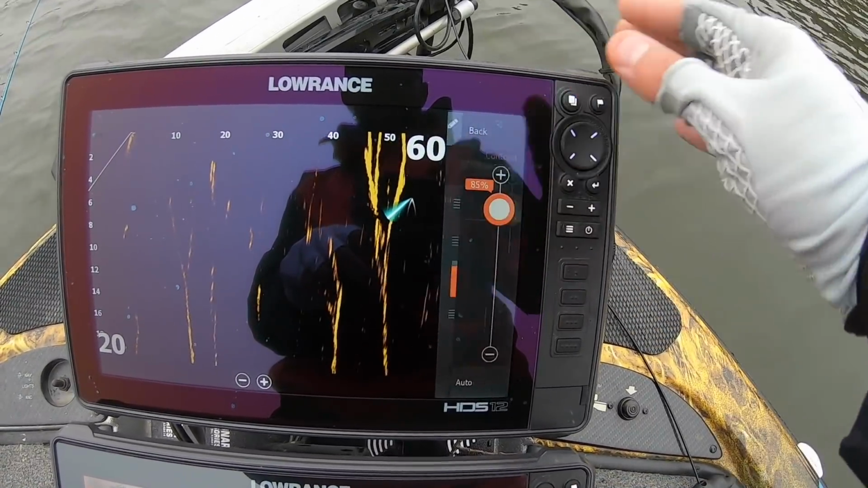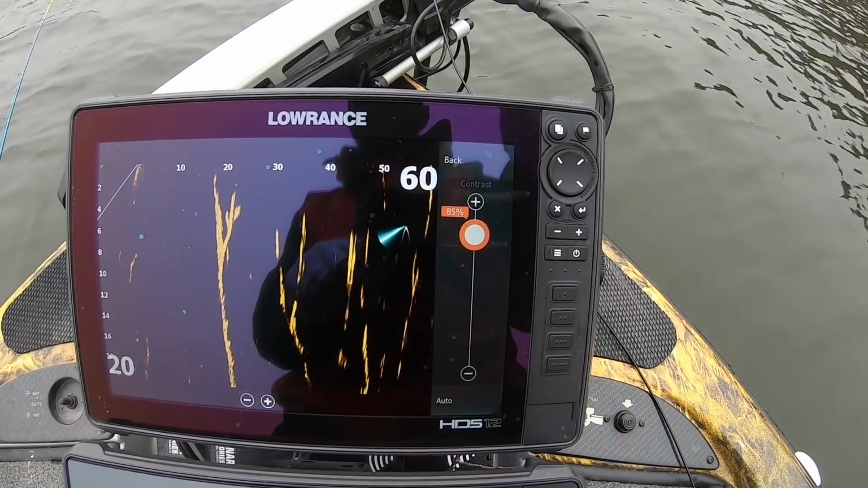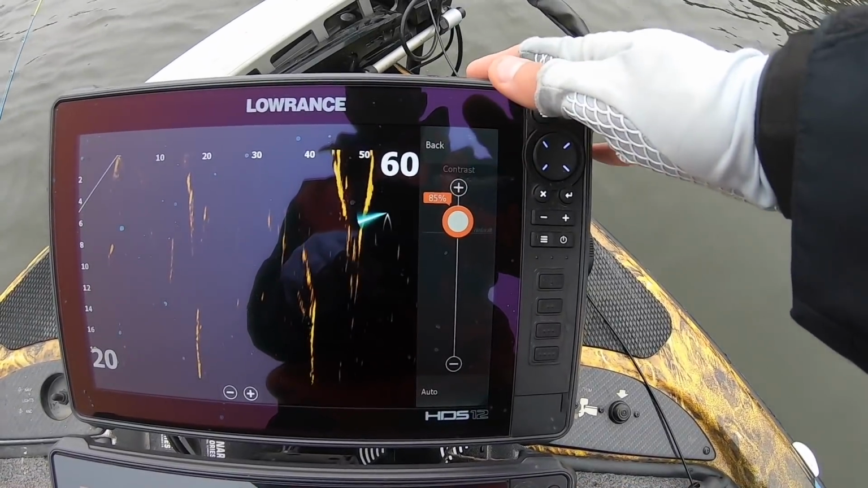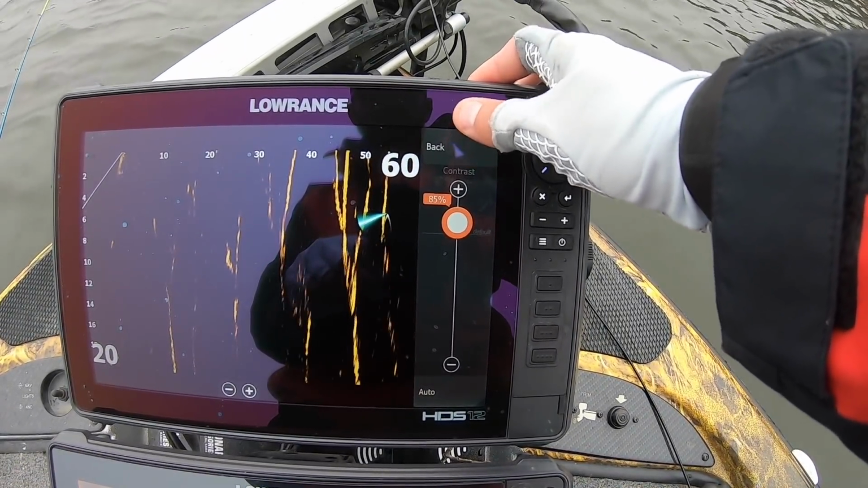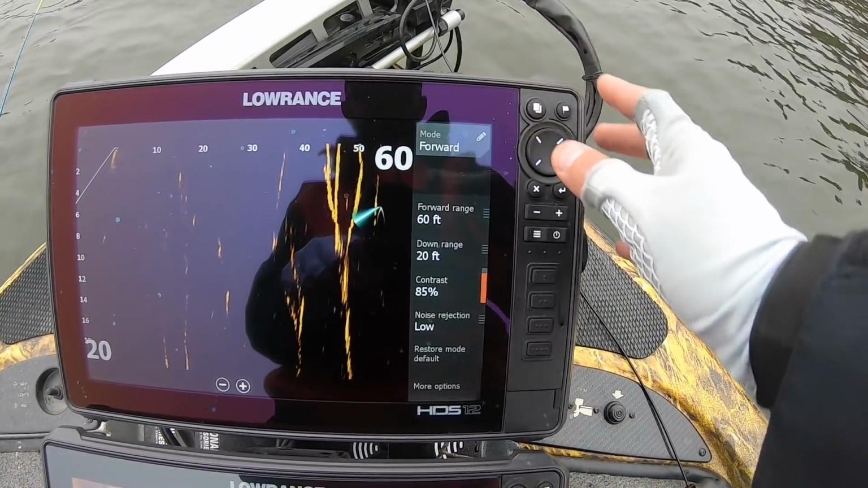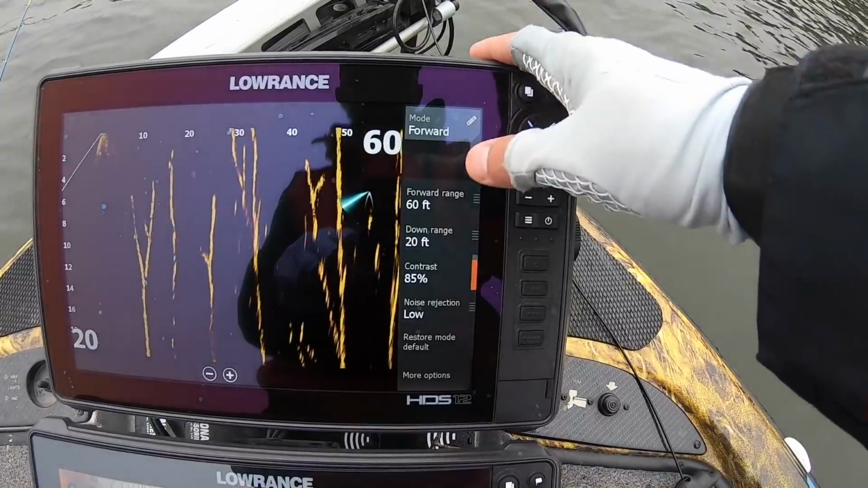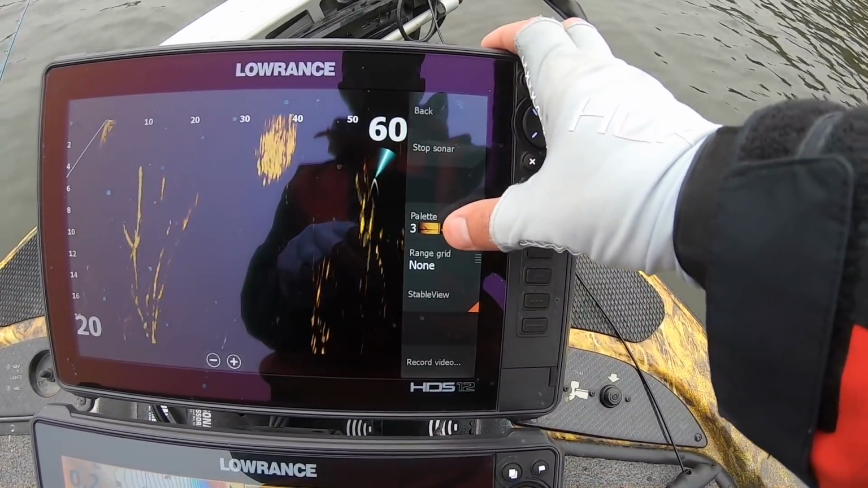All right, contrast, I vary it anywhere from about 82 to about 92, 93, somewhere right in there. Right now, I'm on 85%. So just play around with it, find what works best for you. Noise rejection, I want that on low. Let's go to more options.